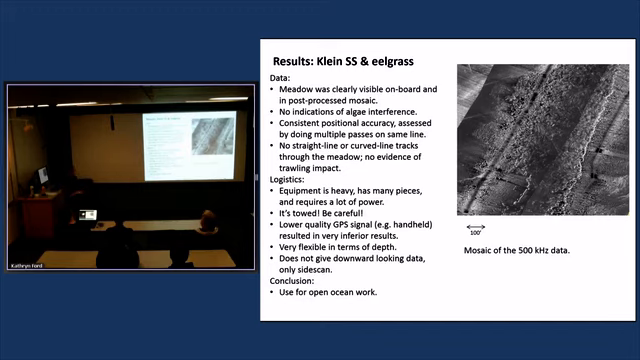It had very consistent positional accuracy, even though it's a towed instrument, and we assessed that by doing multiple passes on the same line. We only tow it maybe 30 to 50 feet behind the vessel.